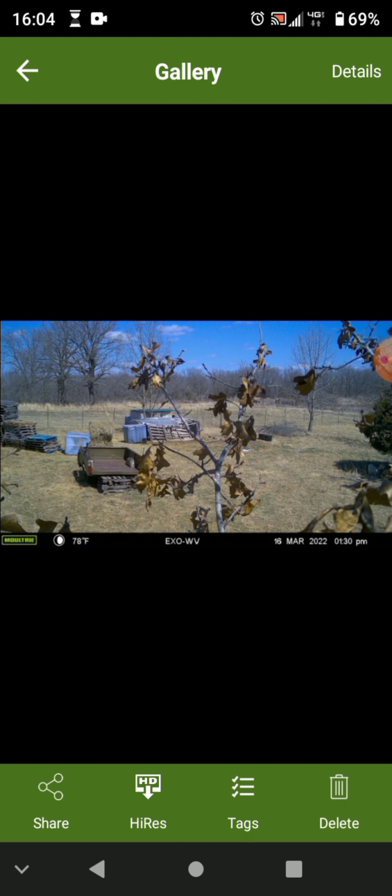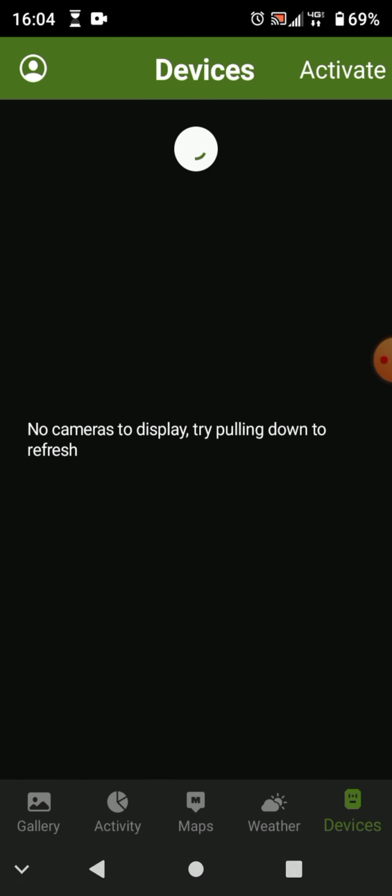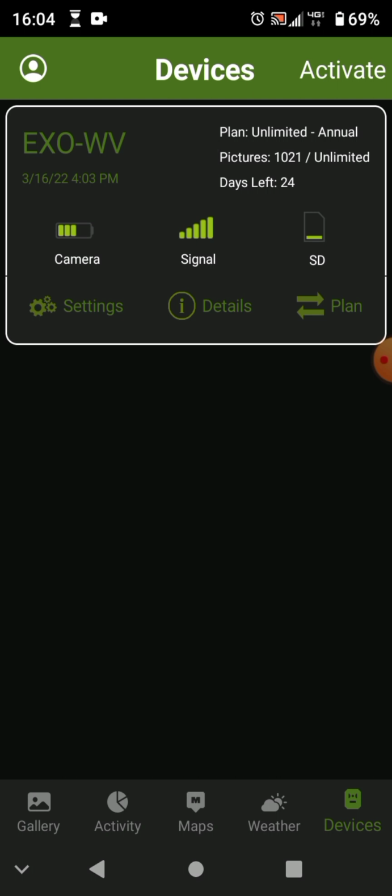So, oh, let me go back. I do like this camera overall. Oh, it just dropped another battery notch. But I did get my package in the mail today, so I'll have my solar panels when I get home. Because the way it looks, it's going to run down the batteries in 2 weeks' time or less.